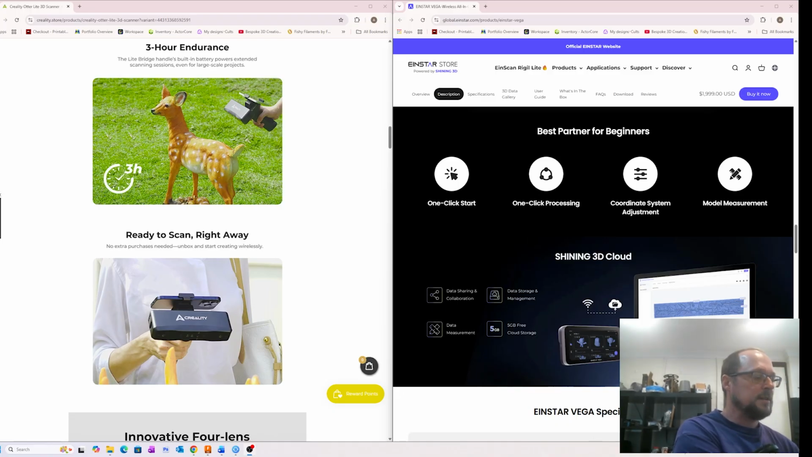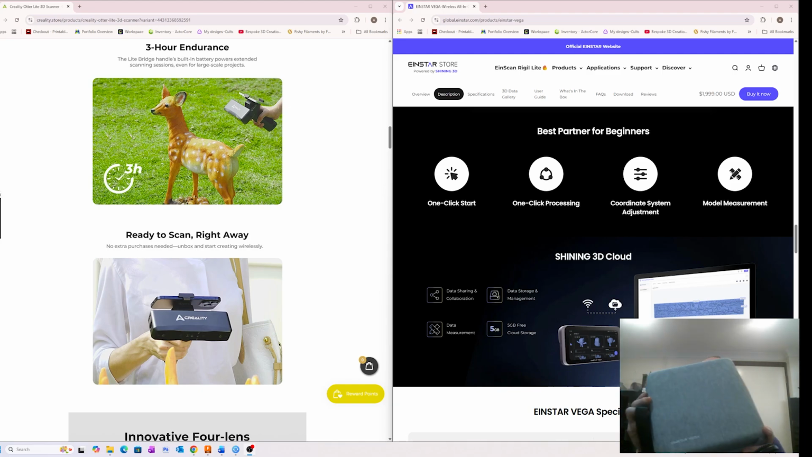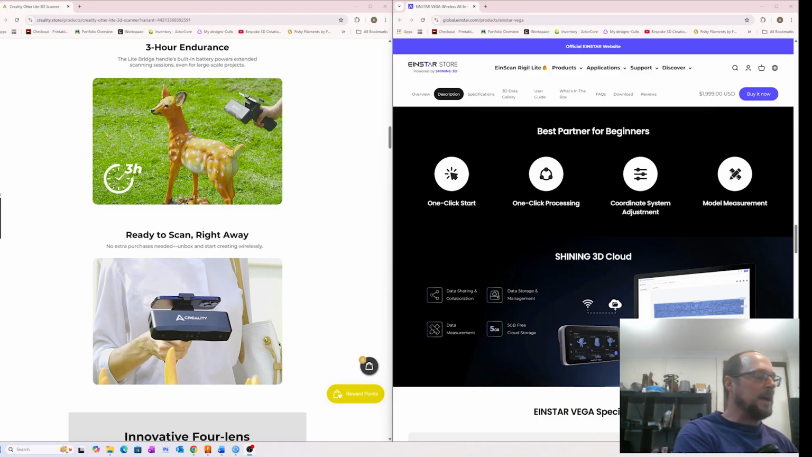Before we get to the quality, let's have a chat about what you get. So in both cases, both devices come in a really nice travel case. That's the Vega. It's firm without being hard. Feels really good quality. The zips are good. Creality has the same. It's really, really nice. It's well packaged. There's plenty of space in there to add things. They both come with calibration boards and a heap of markers, so you can do marker connections.